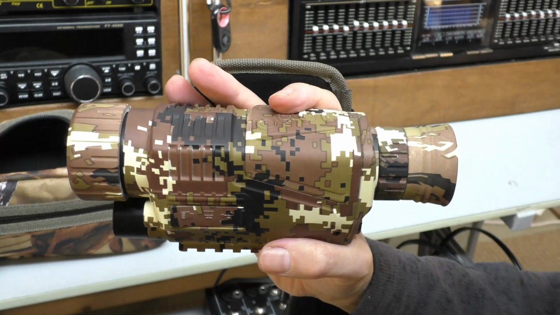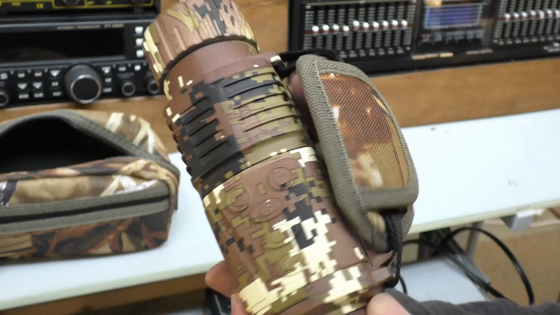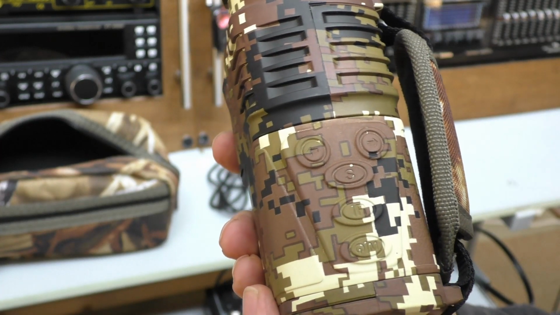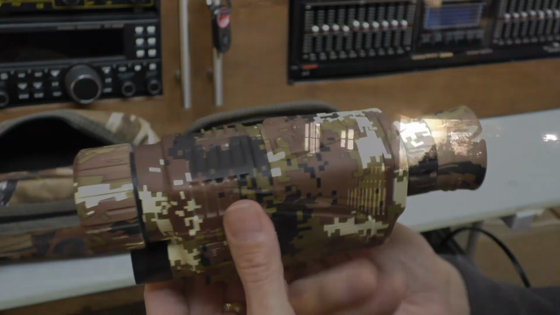The scope itself sits well in the hand, a bit like using an old-fashioned camcorder. As far as the controls are concerned on the top here, they're not illuminated and they're not even very clearly marked, so you have to memorise these before you go out and start using it. I kind of think they could have done a little bit better here.